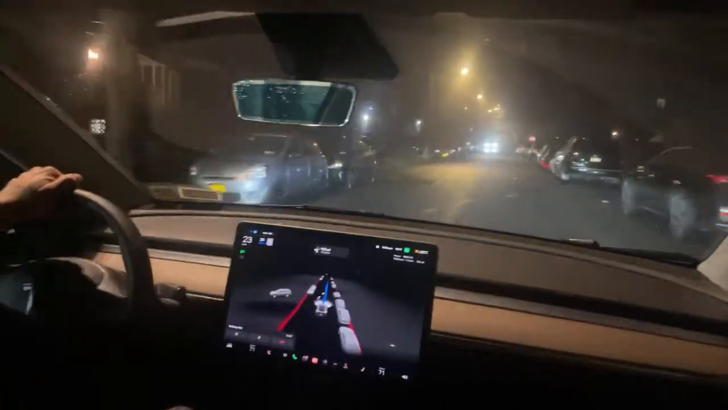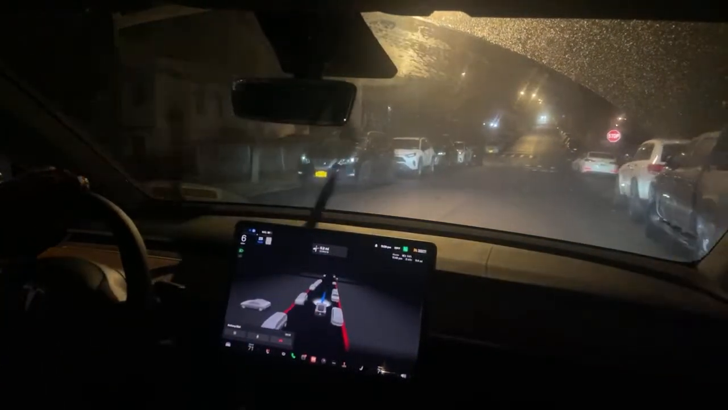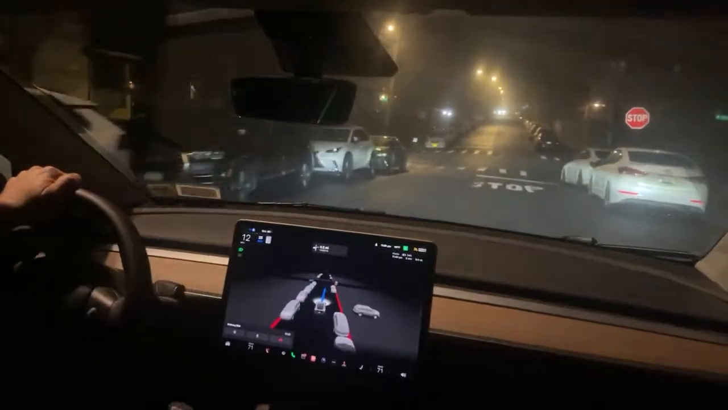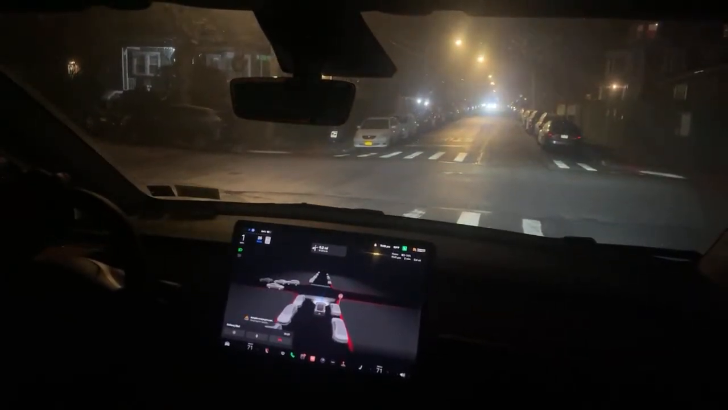All right, we're on the side streets over here. We're in the Bronx. I got a car coming towards me. See, you'll see the Tesla comes to a pretty decent stop. Lets them make the move. Otherwise, the Tesla just wants to inch it up because there's no lines dividing the lanes here.